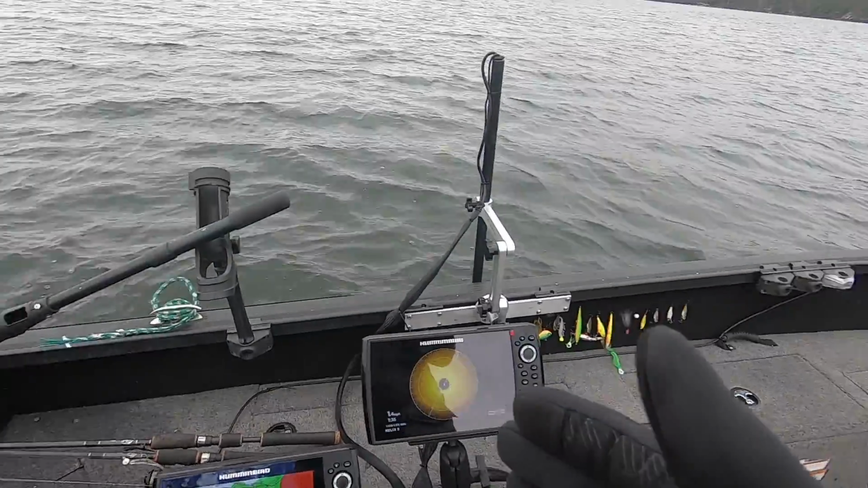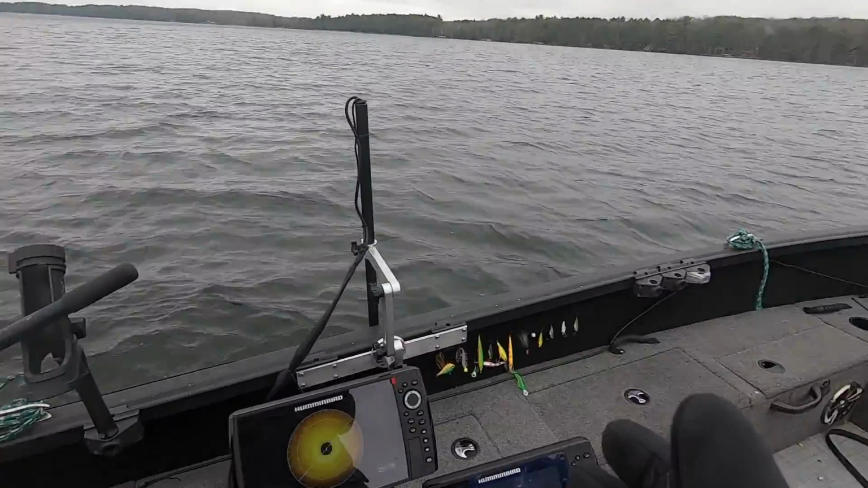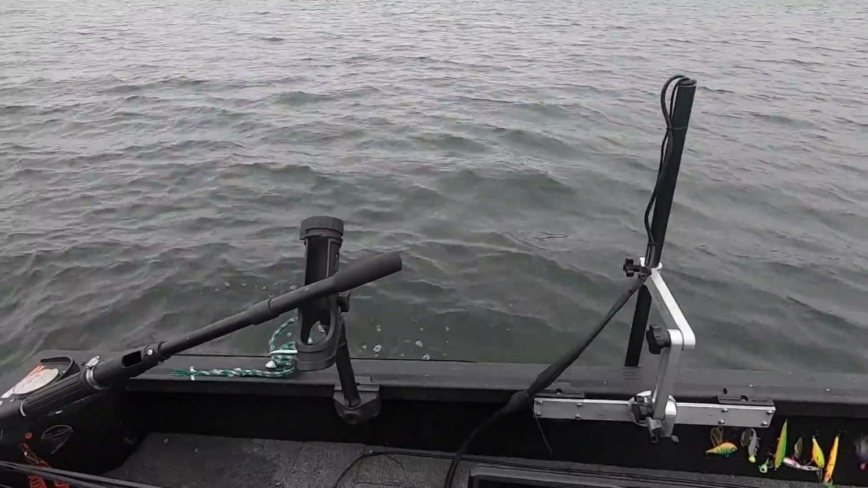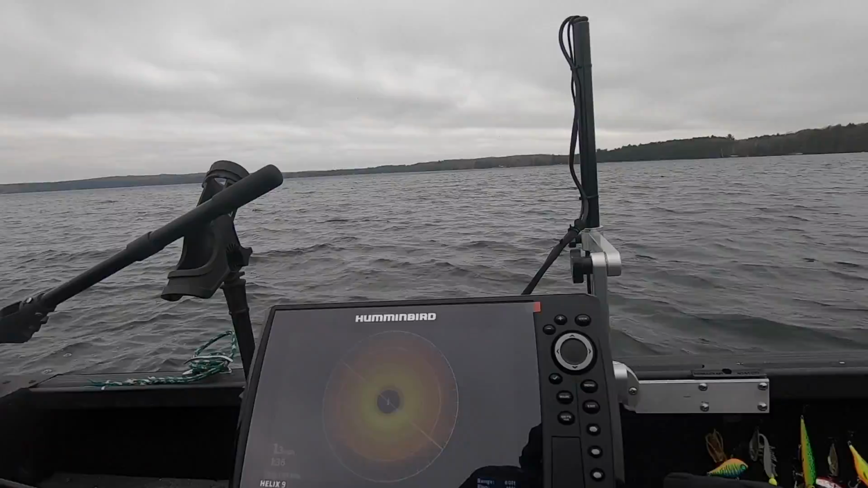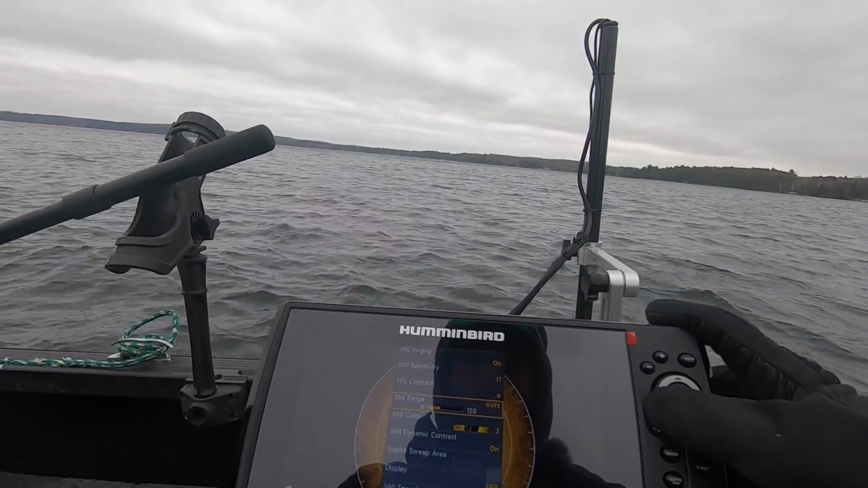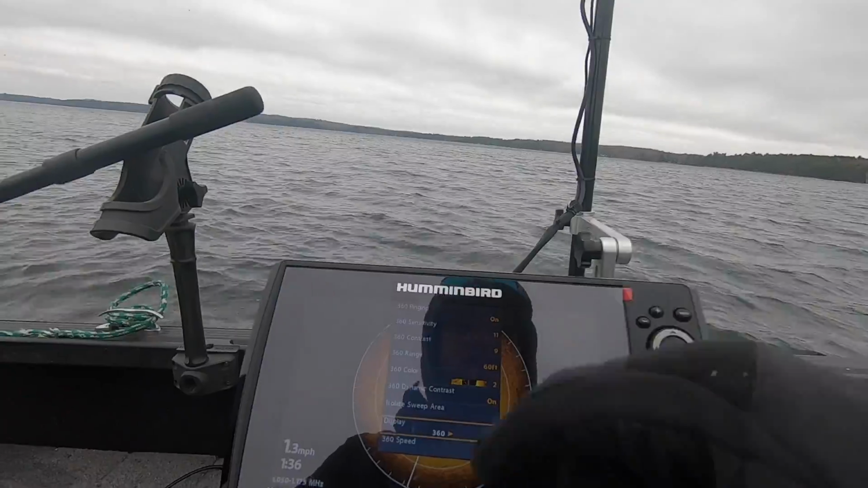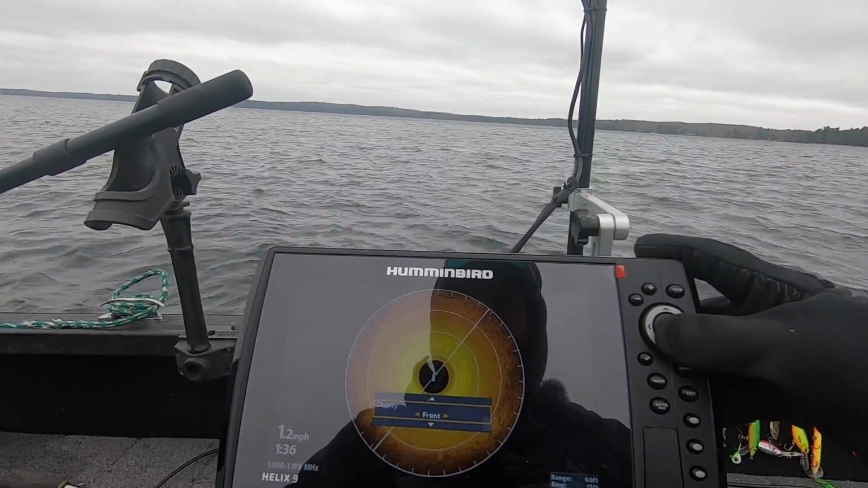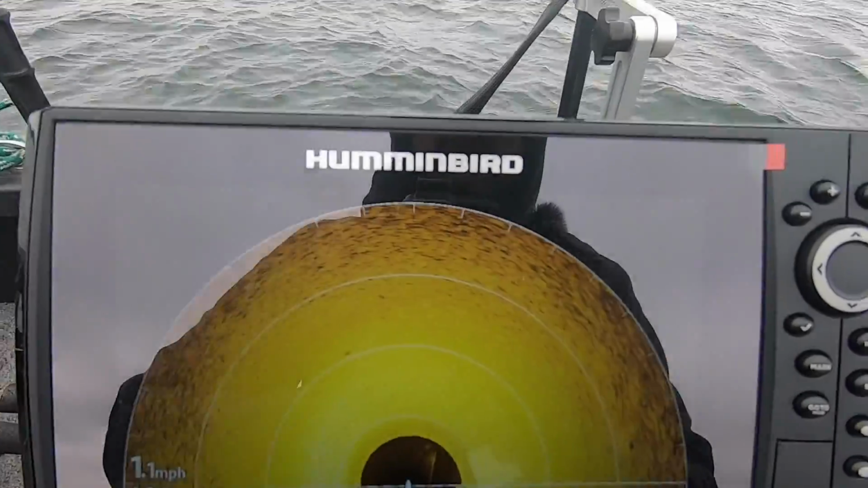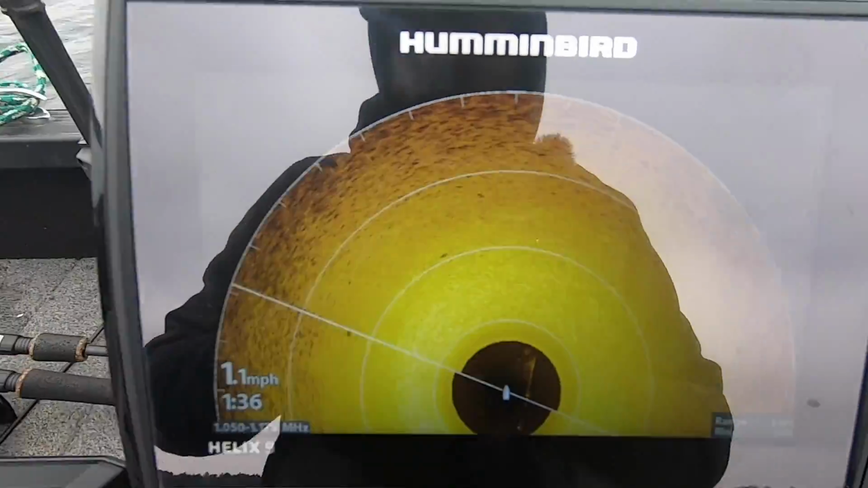So another thing which is going to be super killer for this, I'm going to take us off side imaging. I'm going to start trolling here at about 1.5 miles an hour. Let's say we're pulling spinner rigs for a second. What I might do is change the display to either a circle, or you can show it leading forward like we're about to do here. So now I'm looking forward and all around me, basically 60 feet in every direction.